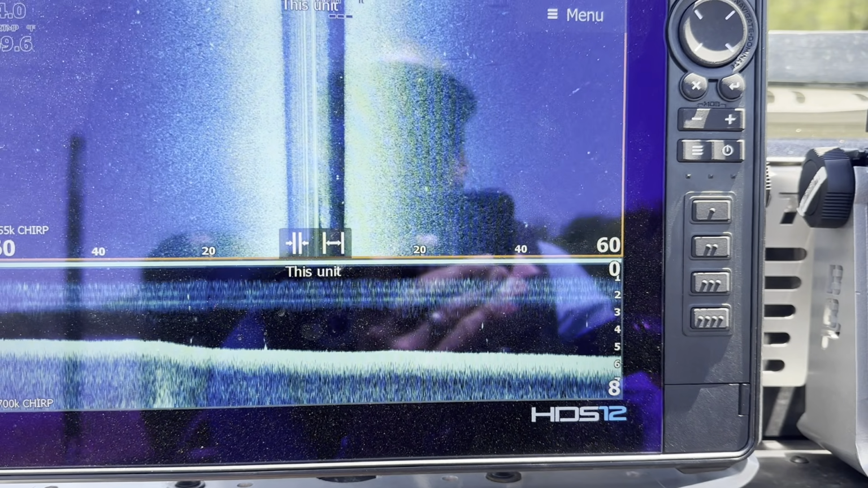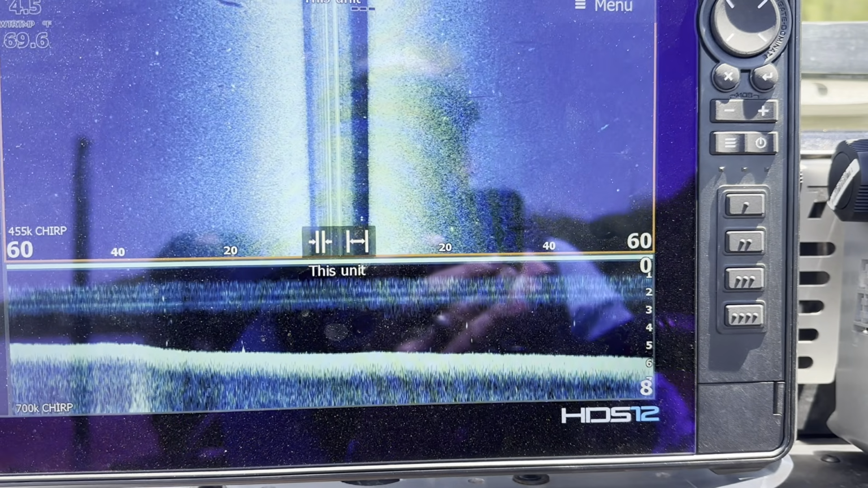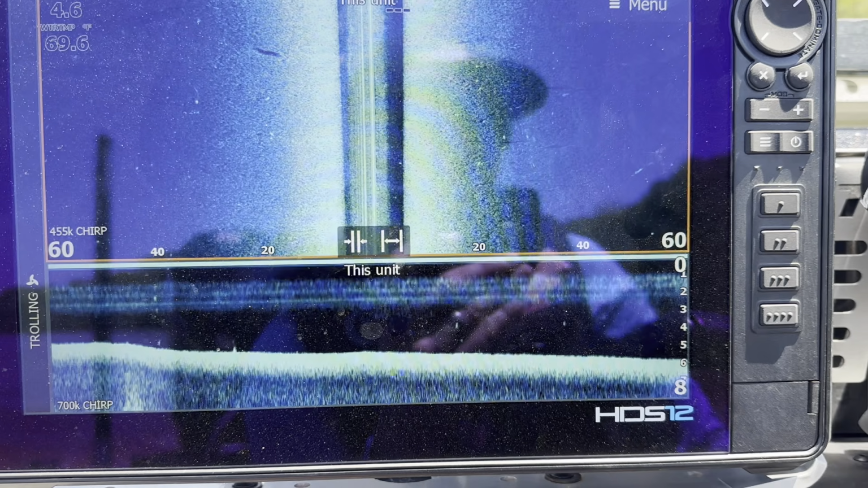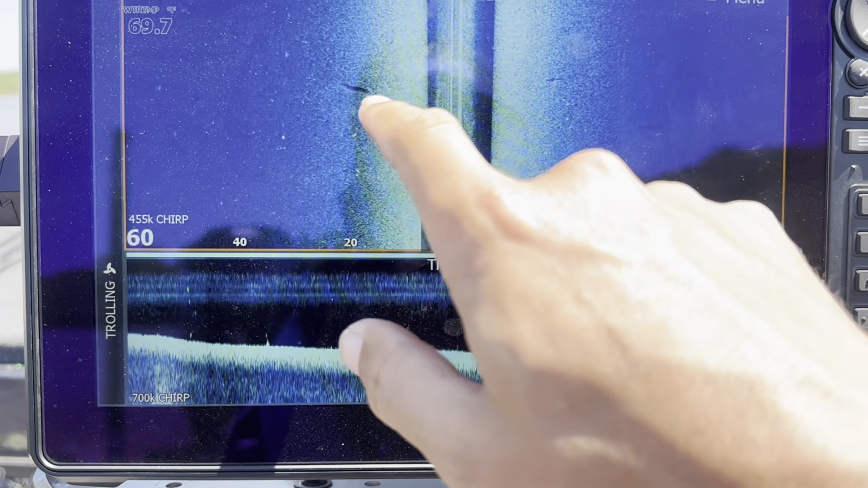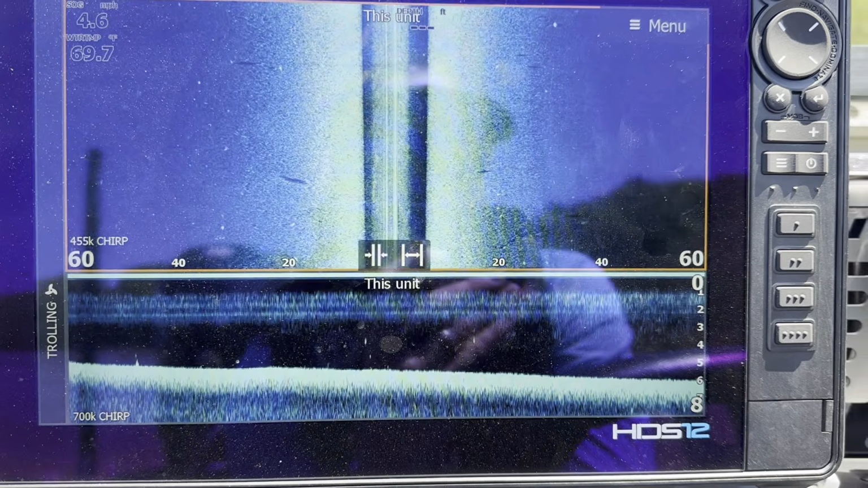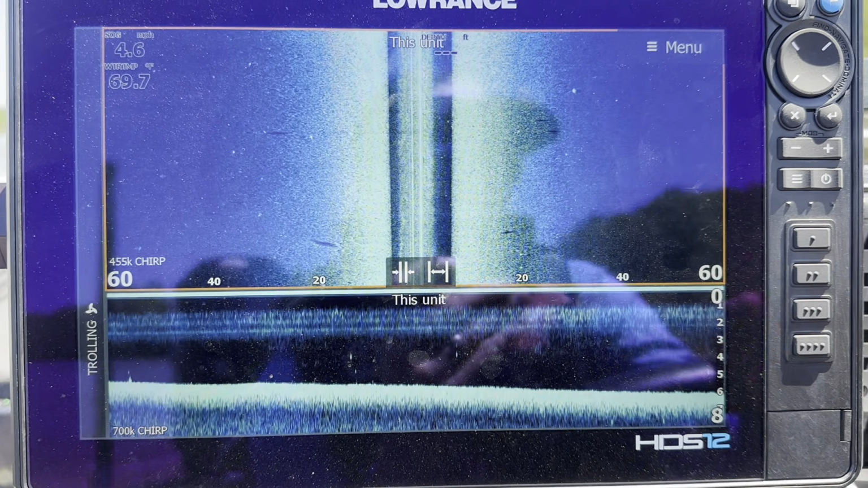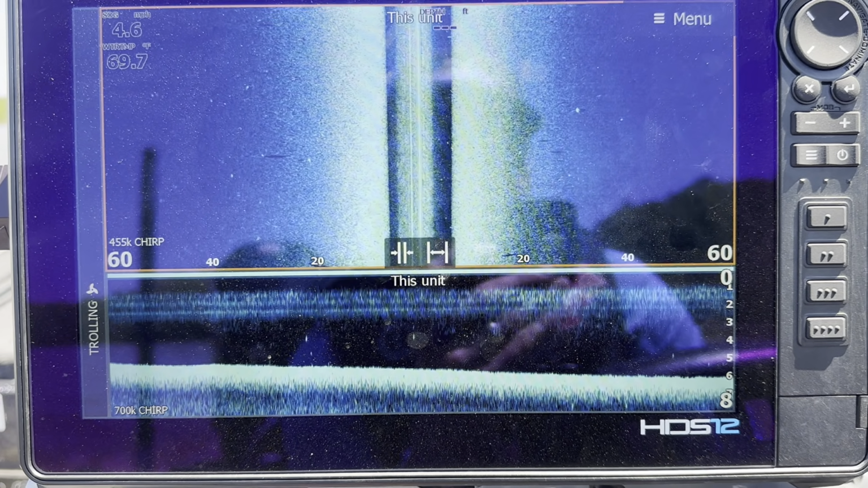Working my way back out here a little bit further, trying to get to the main river, and we'll keep going. But yeah, this is kind of what we're looking for. There's another one there, another stump, piece of wood. It's little ones. When they're the brighter return like that, it's because they're a harder piece of wood. But that's the general idea of what you're looking for.